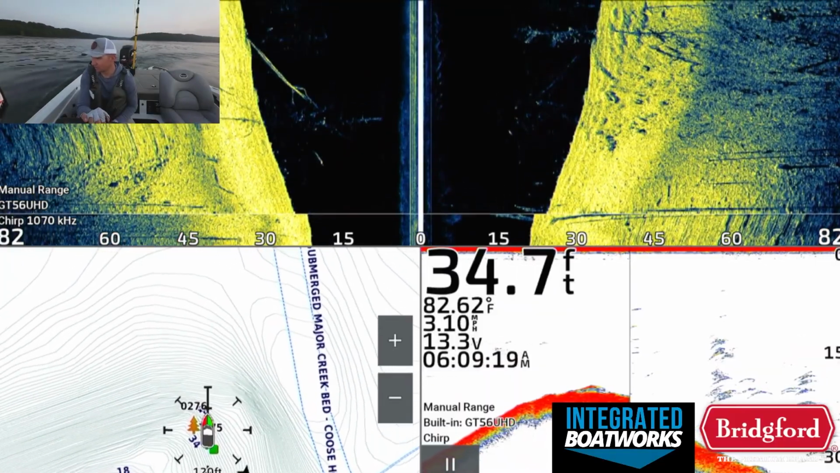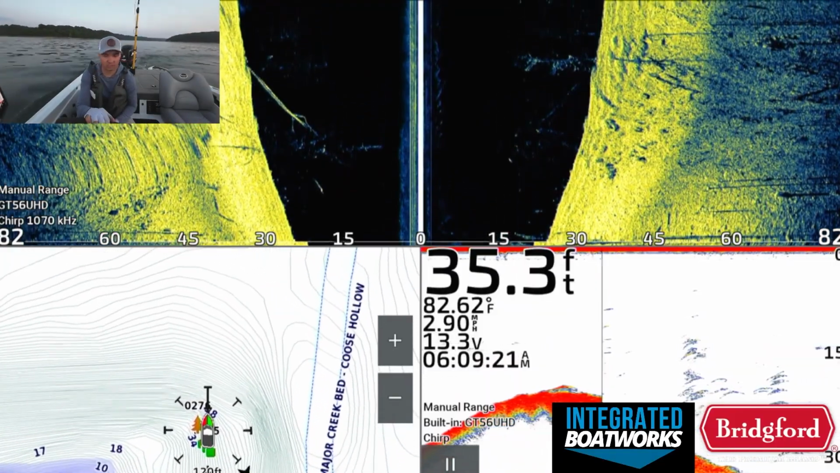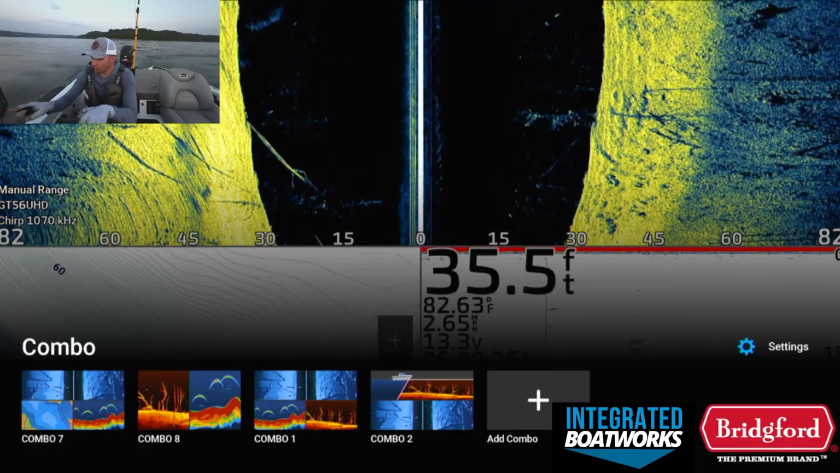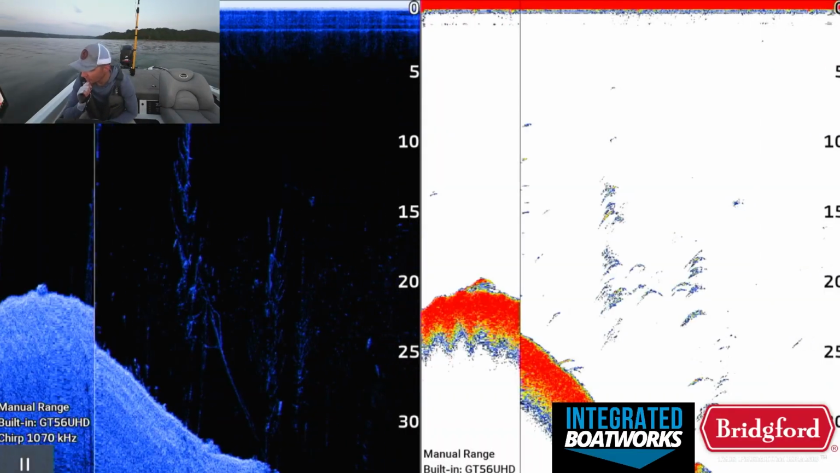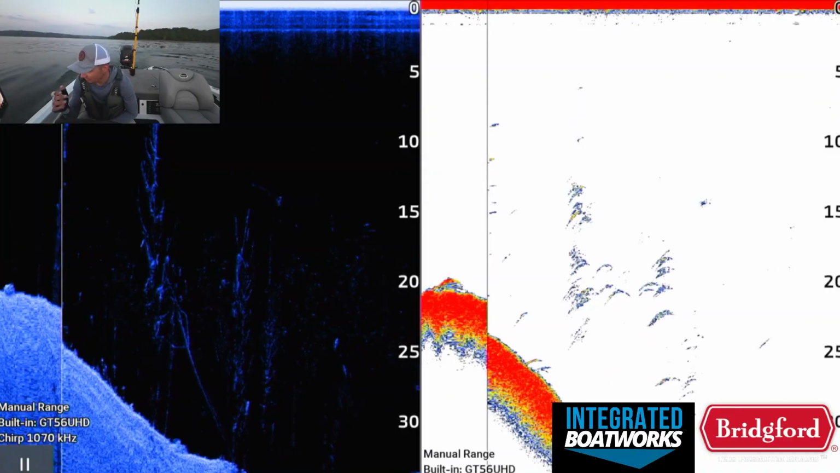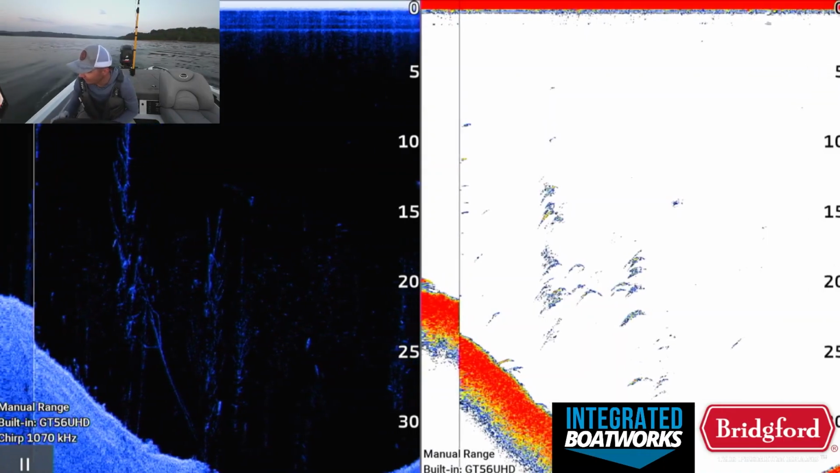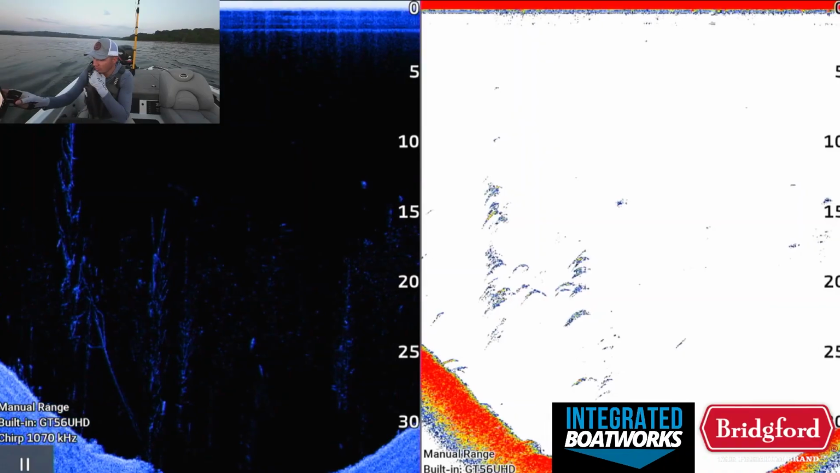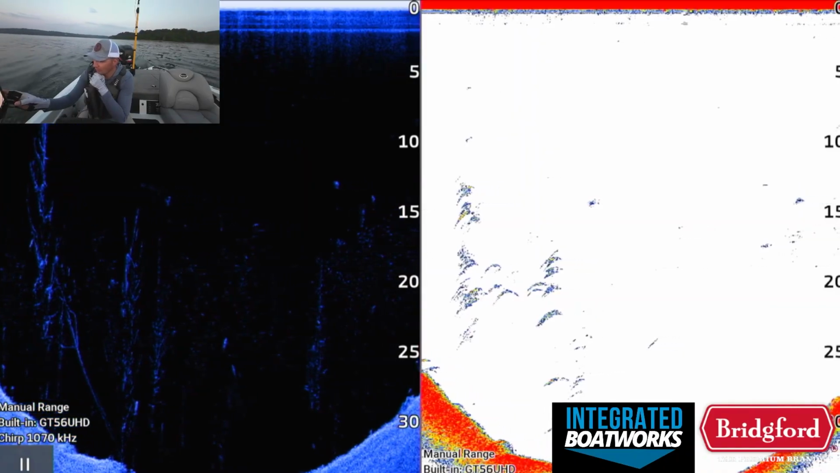Now, sometimes these trees will almost look like arches, so you kind of have to have a good eye for this too. You can switch between your 2D and your down imaging to see what's happening. There's a lot of bait and a lot of stuff happening. Looks like there might be a fish or two in one of those trees that I marked. There's a fish that's actually setting up on top of that tree there. Very nice